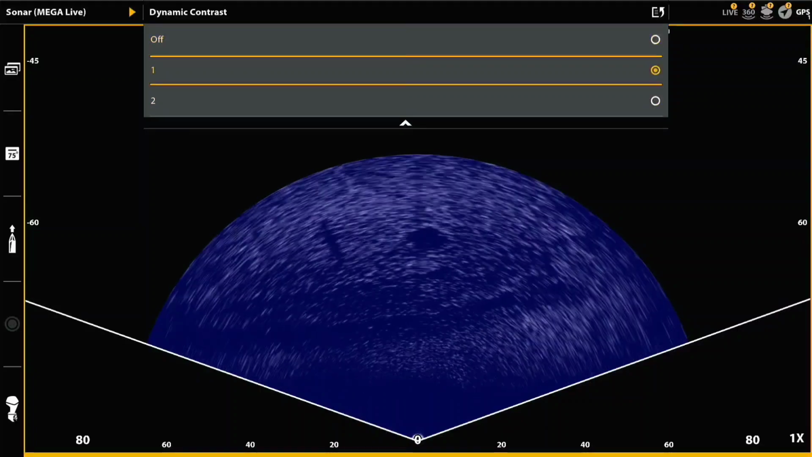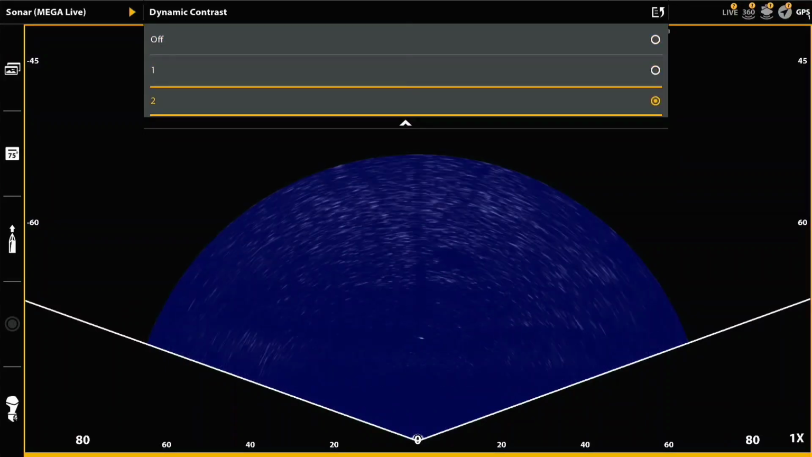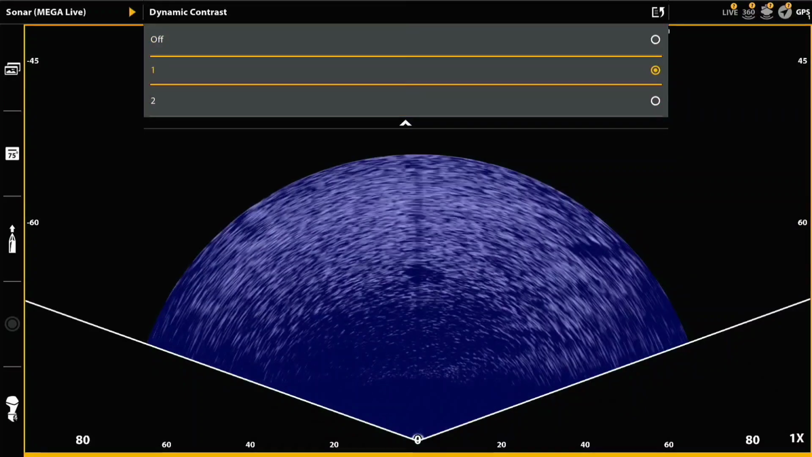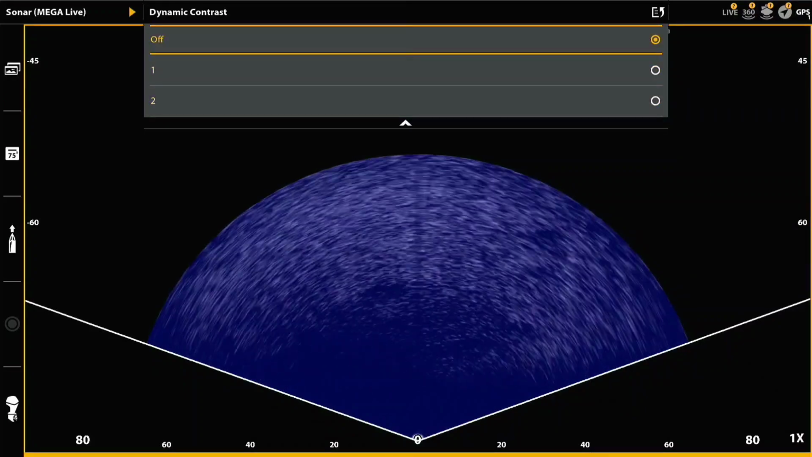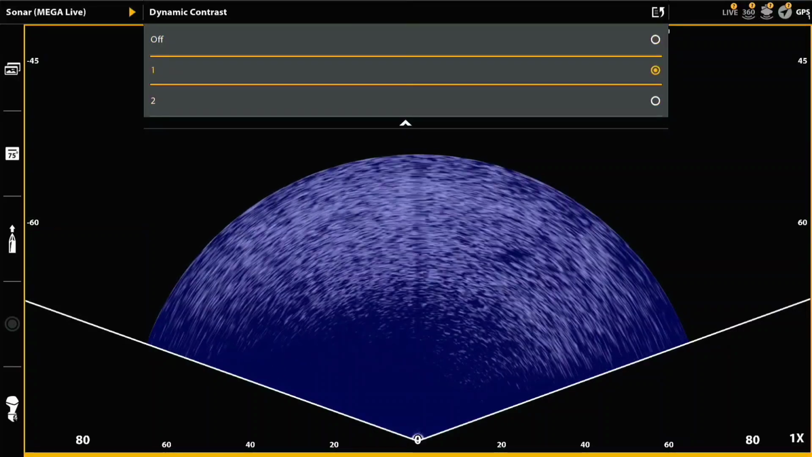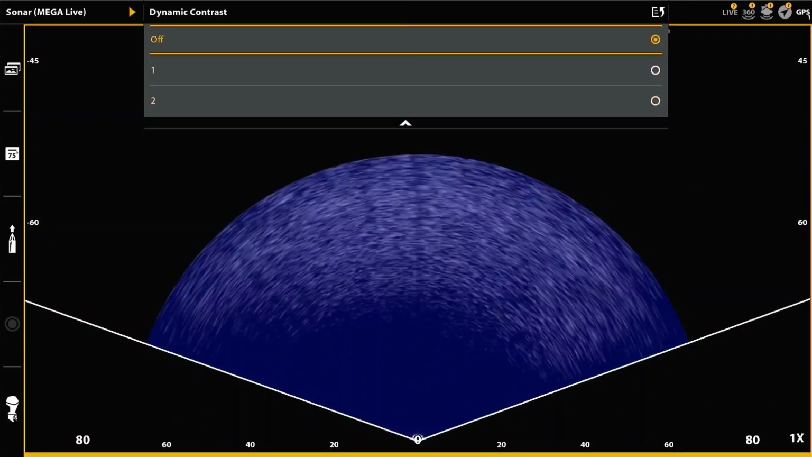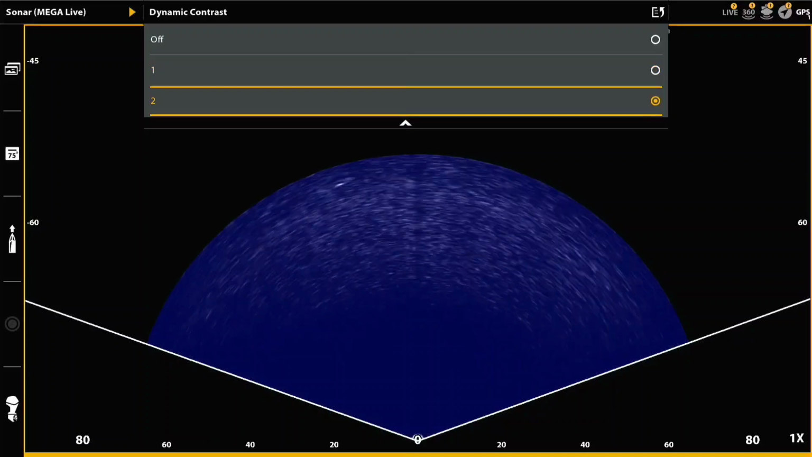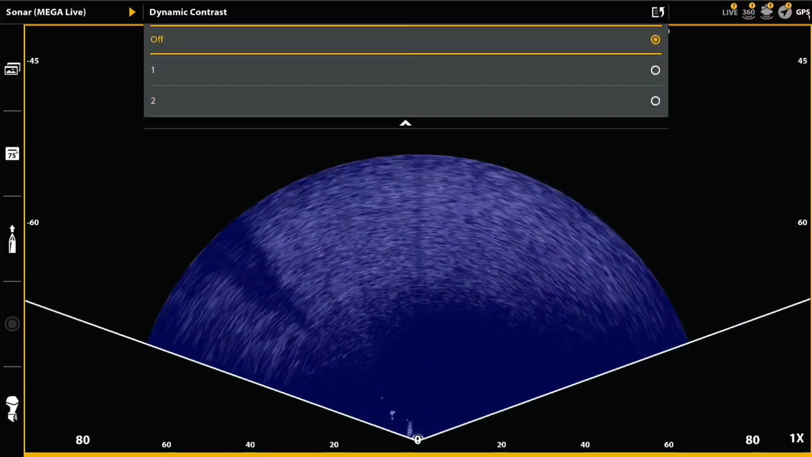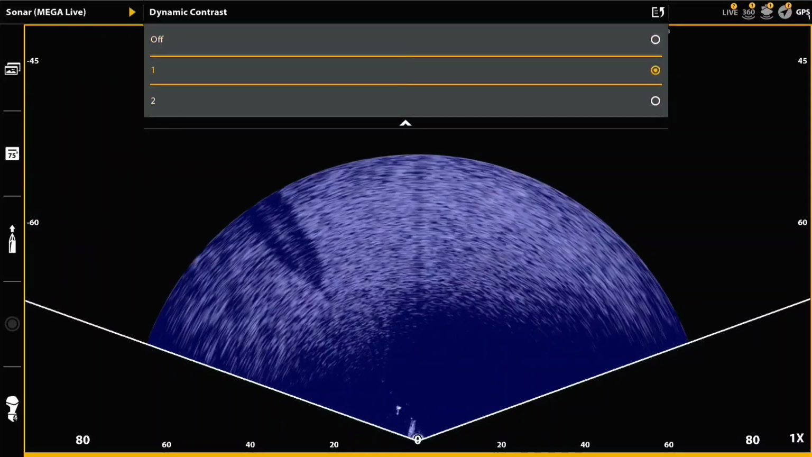Either one of those, I'm still seeing the shadow, but I think with the off position, the bottom doesn't overpower things. So I think I probably would settle on off for dynamic contrast with the blue color palette, just like I did in the green number 12. So here comes the fish at the 15-foot border here, and again on 2 they pretty much disappear, and so again I think off would be my preference here as well.